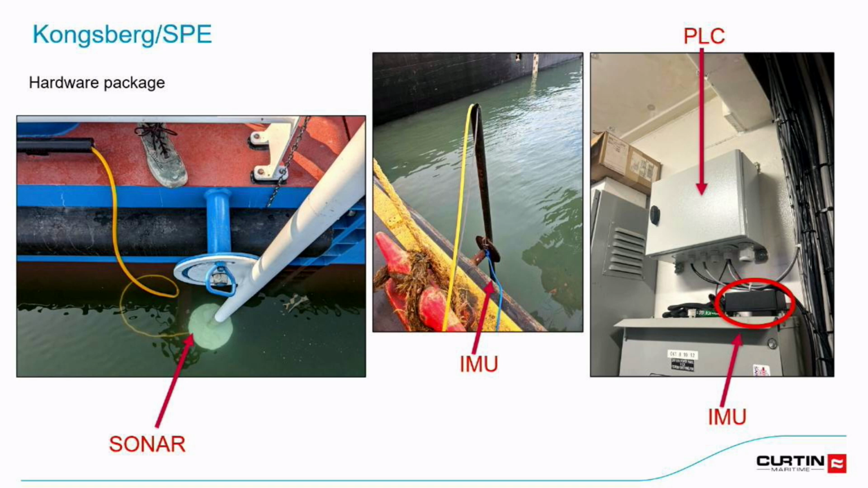So it's wobbling down under there, and it's going down 15 feet. So we needed to have a motion sensor on the sonar itself, because it would be swinging independently of the dredge. They also had another IMU on the barge to track barge motion, and then a PLC as well that's connected into our dredge network that fed the GNSS and other sensors from our dredge.